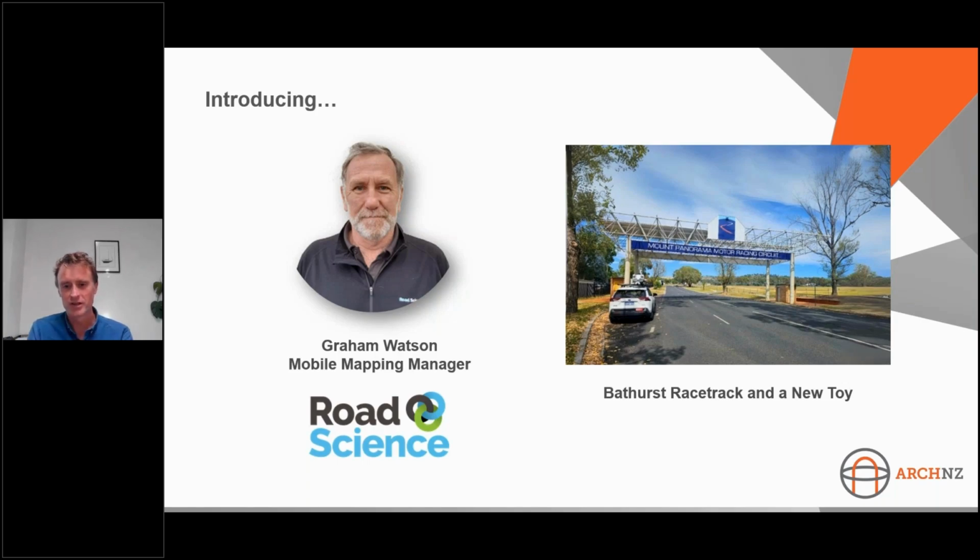And since those days, Graham has now moved on to Road Science and manages the mobile mapping division there with the Leica Pegasus system. So the first mobile mapper in New Zealand. And he's been doing that for close to 6 years now. So he's built up a wealth of knowledge with mobile mapping at the survey grade end of the spectrum.